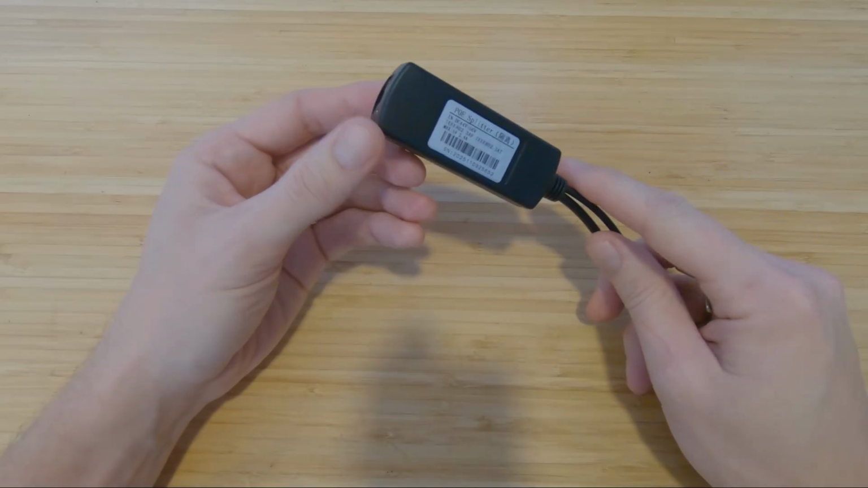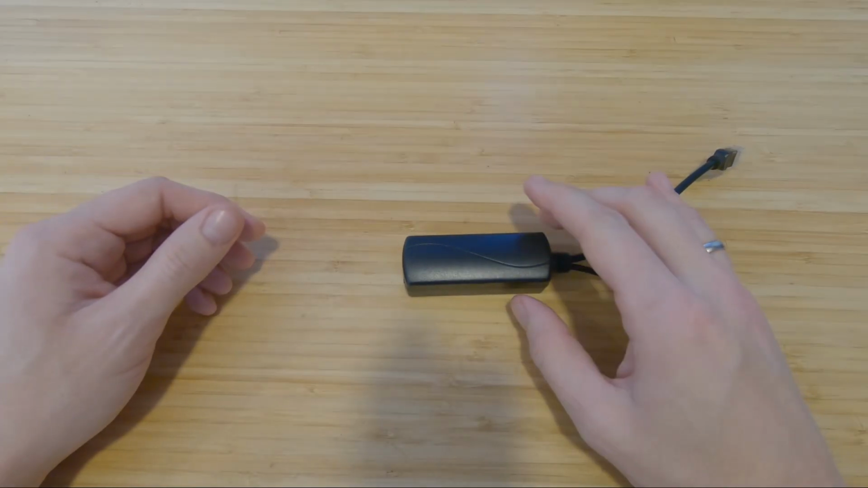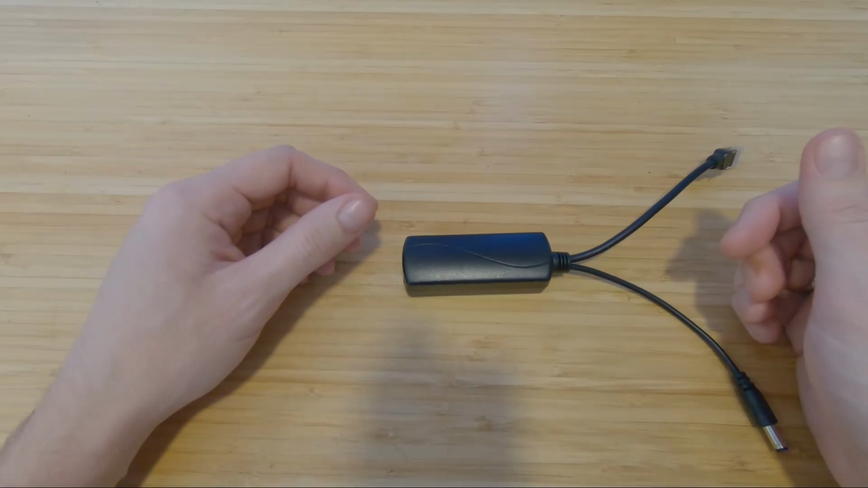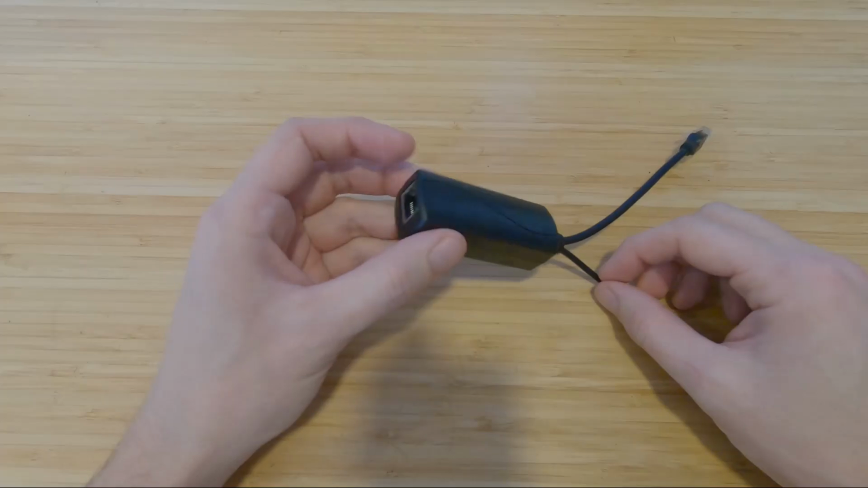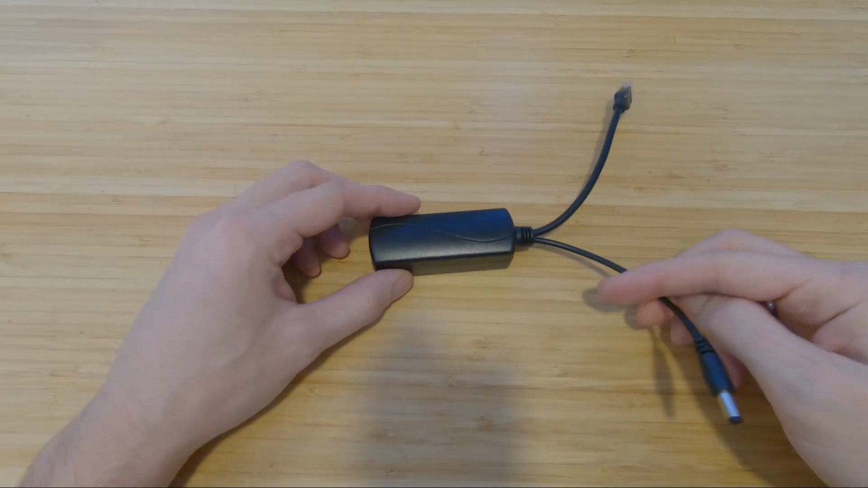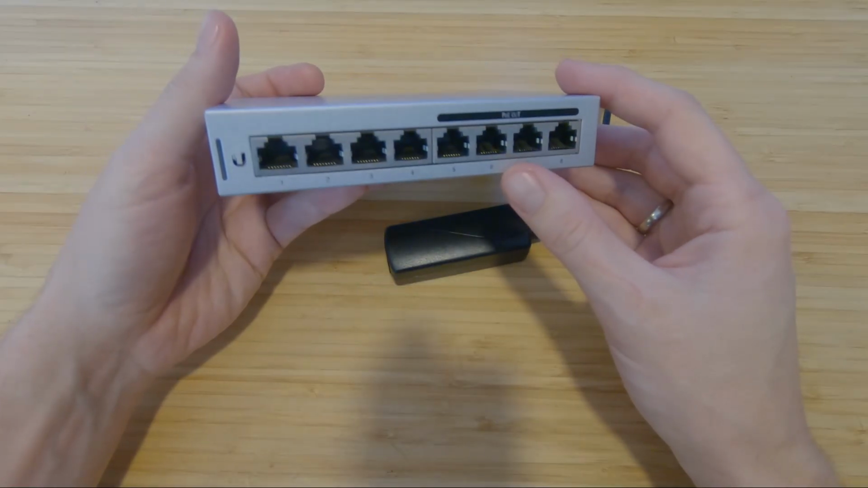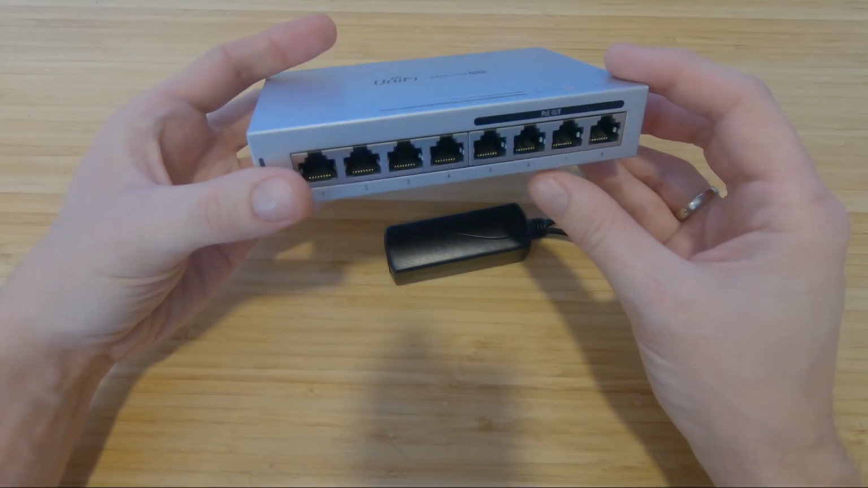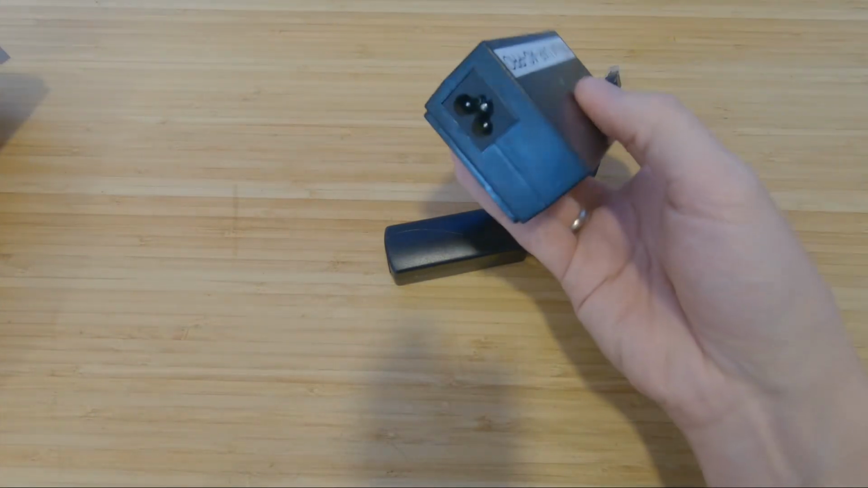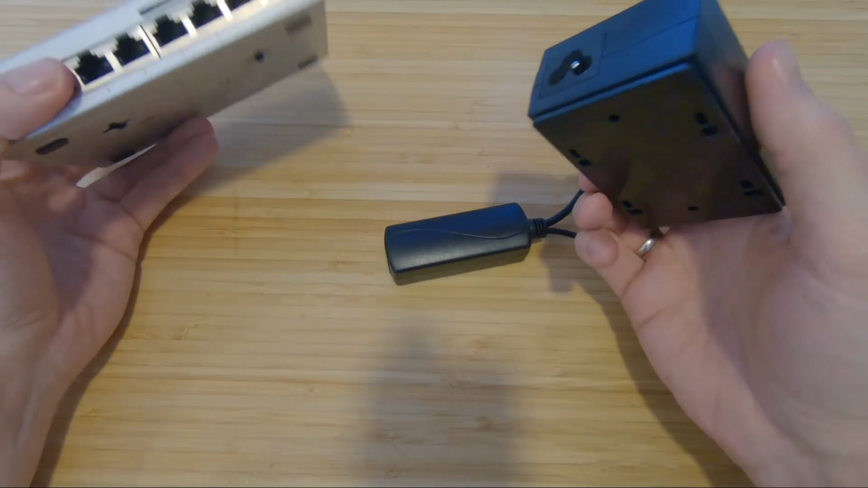First, let me explain what is a PoE splitter. PoE stands for Power over Ethernet, so you can power your access points, cameras and whatnot. But you can use this one to split out Ethernet and power separately. You can power it from your PoE switch, or if you don't have enough ports, or you don't have a switch which has PoE ports on it, you can use a PoE injector. But beware to see the limitations.